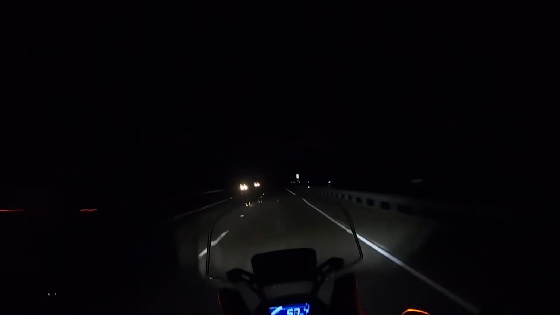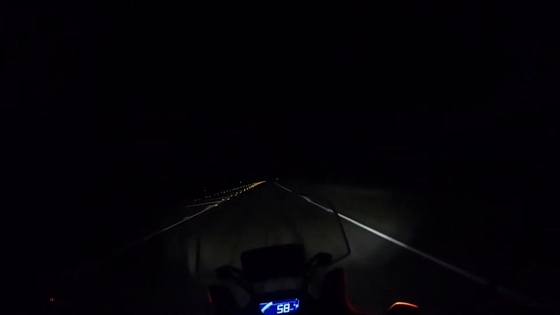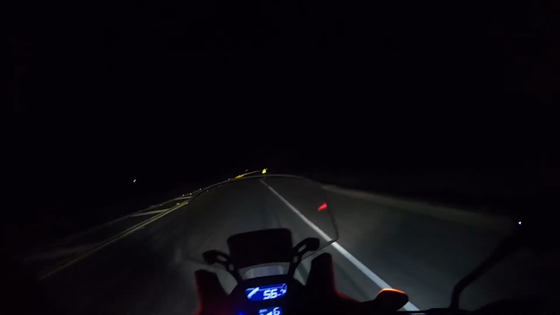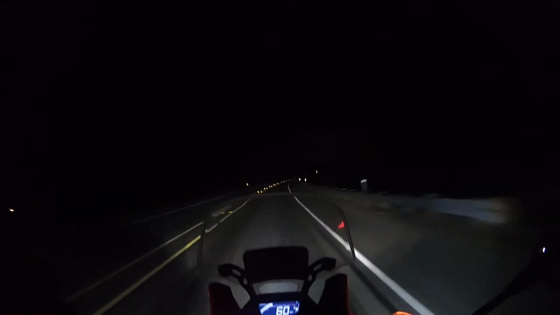So I'll go back to showing you what it would look like just with factory lighting. So that's without the fog lights. I mean, you still have a good area of illumination, a good wide throw. Immediate area is pretty well lit. With the brights, you have a bit further of a throw, but it's not extraordinarily obtrusive. But quite honestly, having all of this peripheral vision, you can't beat it.